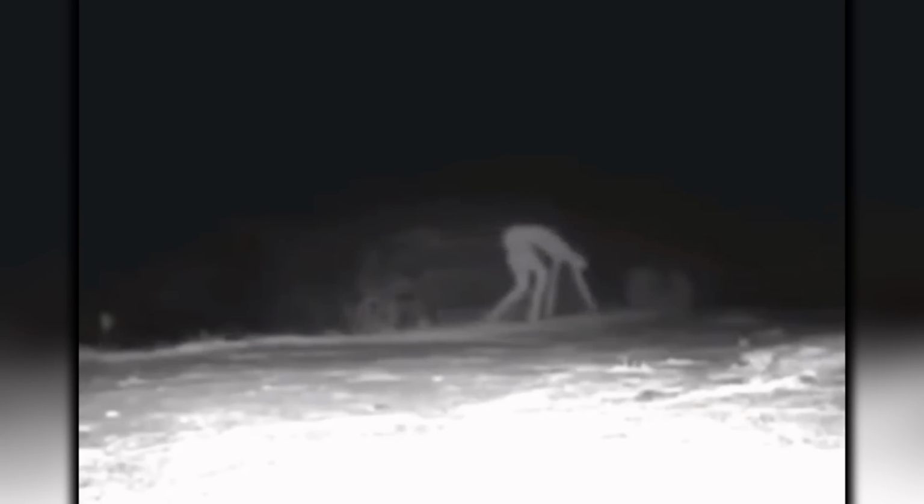Long arms, pale skin, and an unsettling presence. This could only mean one thing: a rake. Captured on a trail cam, the creature moved across a field, turning its head toward the camera. While the person who recorded the footage remains unknown, the video has captivated supernatural enthusiasts worldwide.